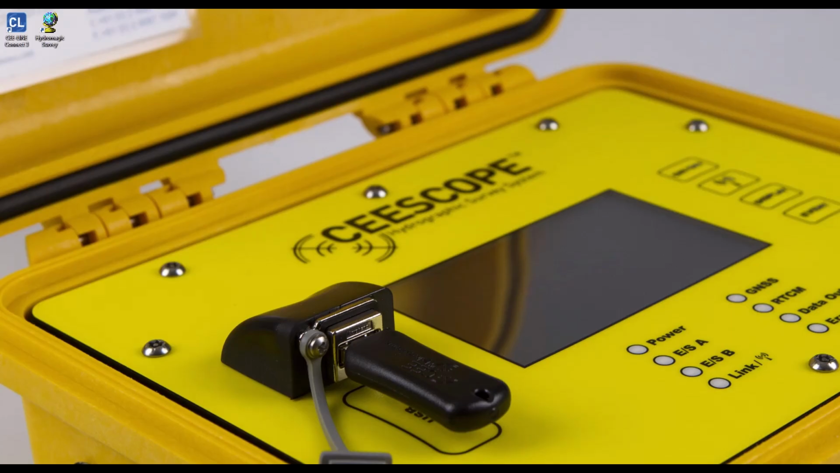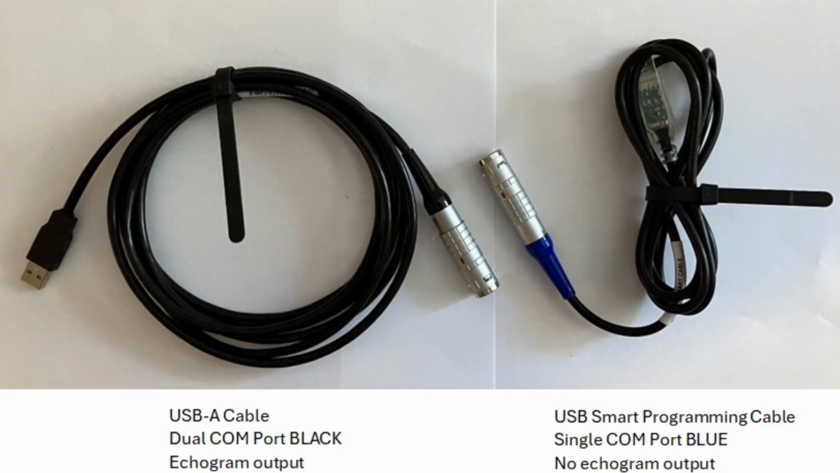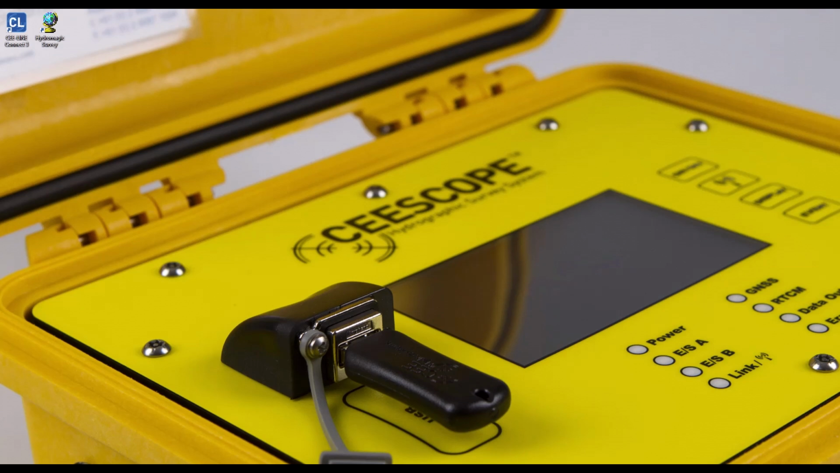In this video I'm going to go through the setup of the CEE-LINE echo sounder in Hydromagic software, and also demonstrate a typical GPS setup in Hydromagic 2. This video is only relevant for the CEE-LINE running version 3.1 firmware and connected with the USB-A cable with the black strain relief.